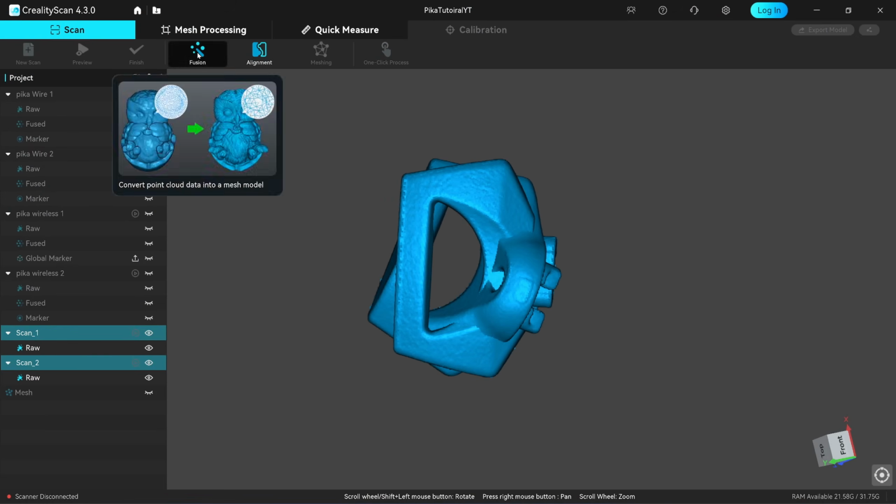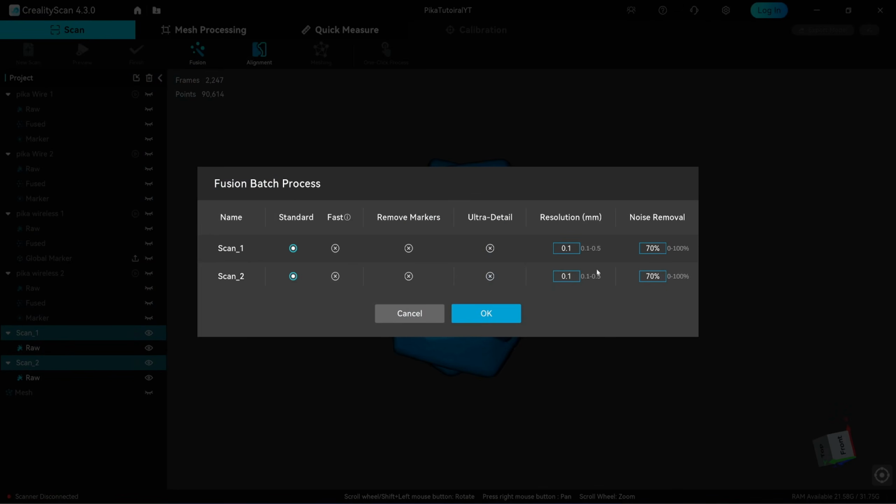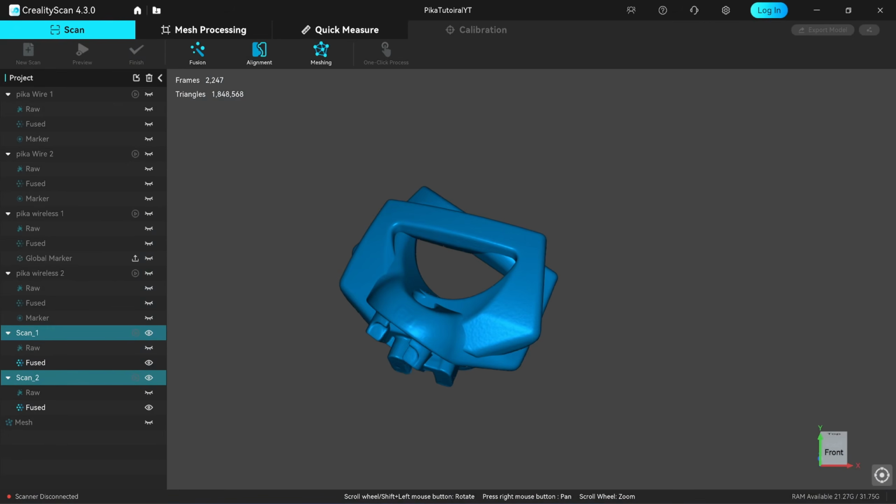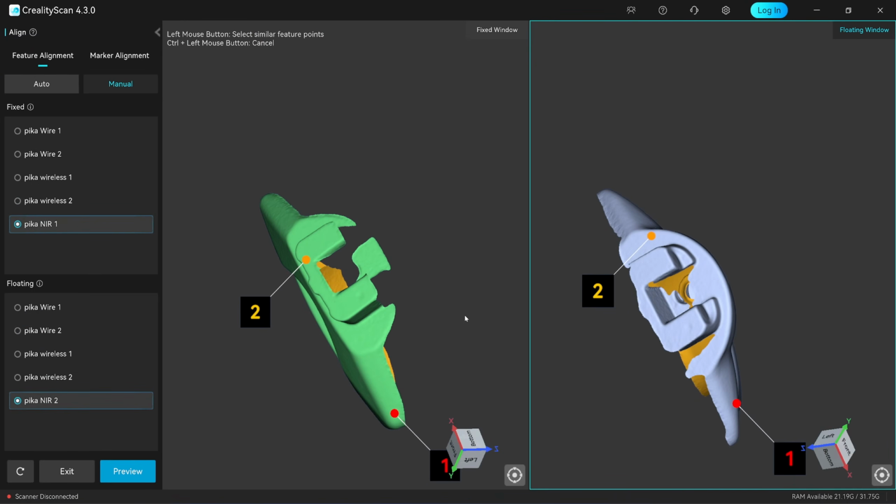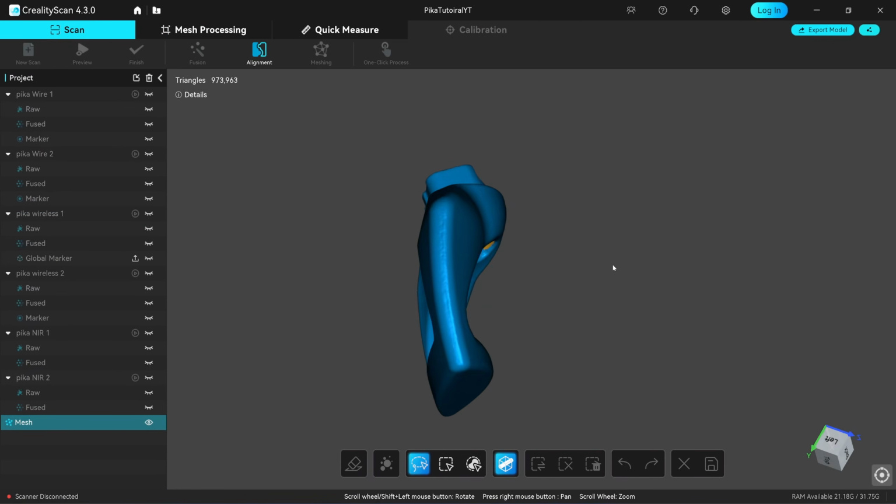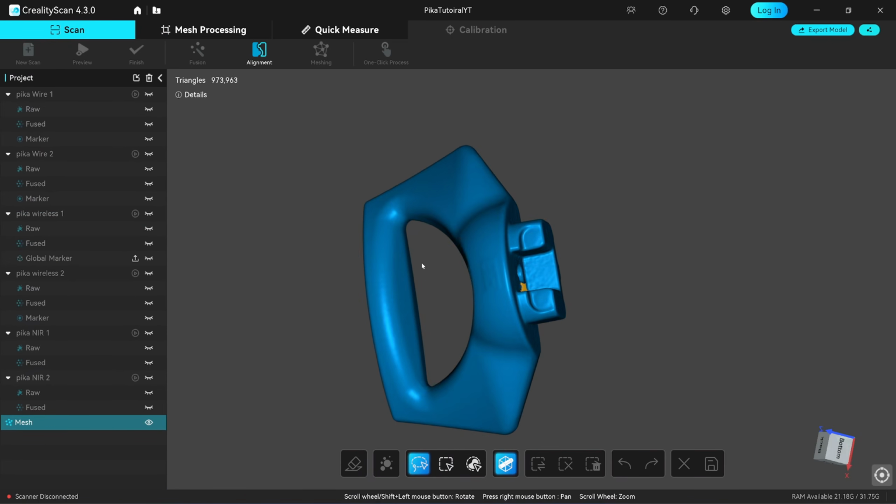With infrared mode, you can set the output resolution during fusion. Here I will set it to 0.15mm, but in practice it can't actually deliver detail at that resolution. But it still provides enough precision to align the scans together. I compare the scan data with results from other scanning modes.